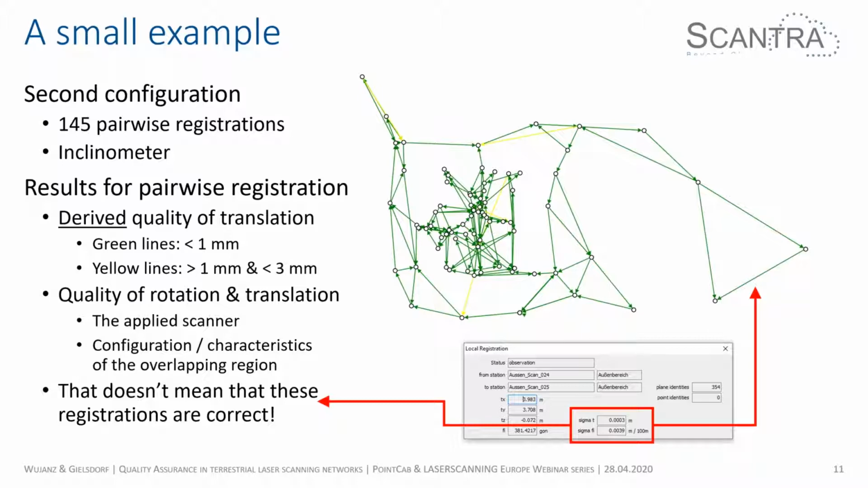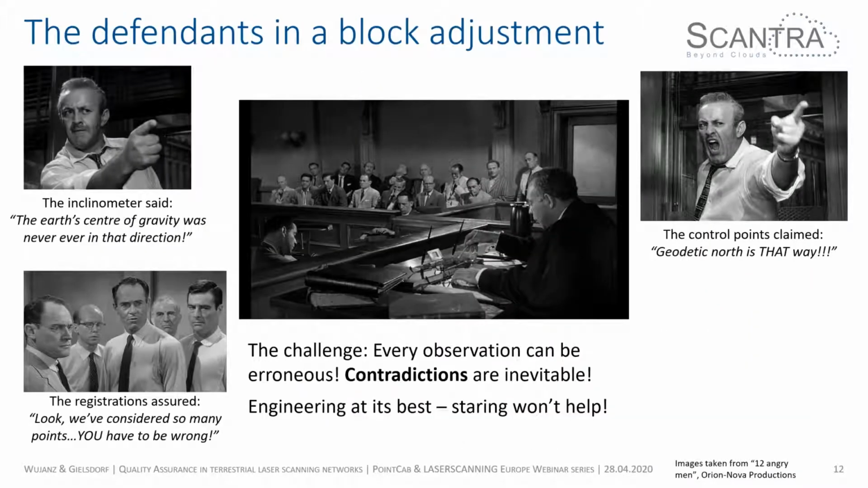So let's talk about quality. You can think of every block adjustment, which is actually the quality assurance component that you should use, as some kind of a trial. So you have some suspects, you have defendants, and in this case, this is the American system, you may have a jury. And the problem is actually that all the different defendants say something different.